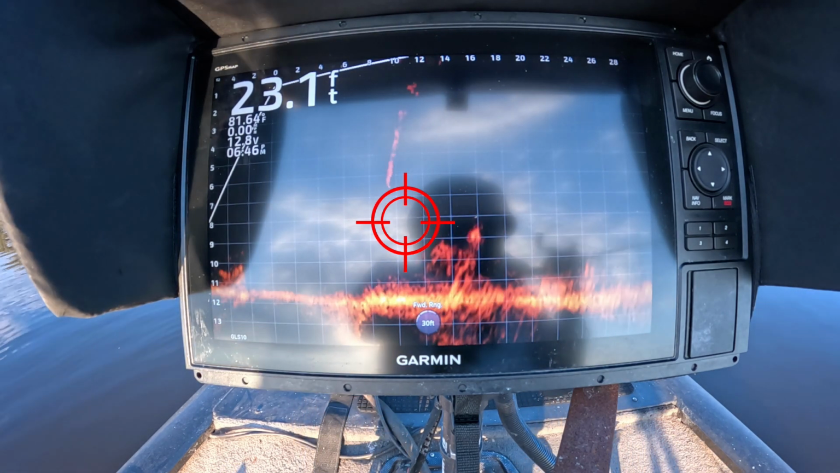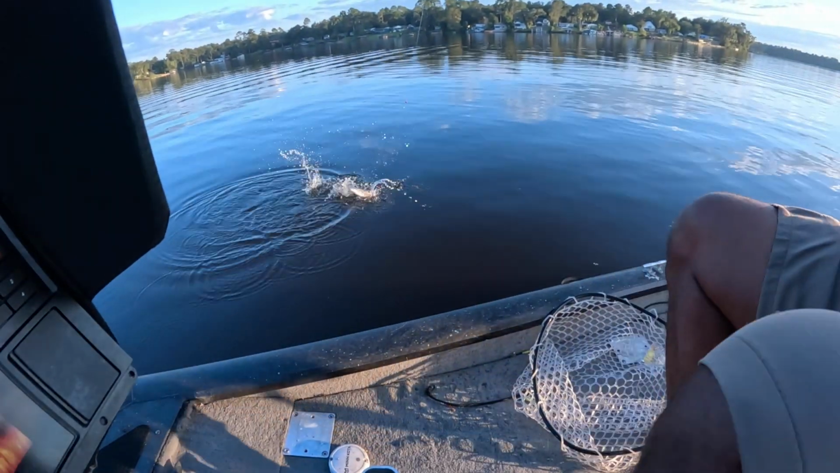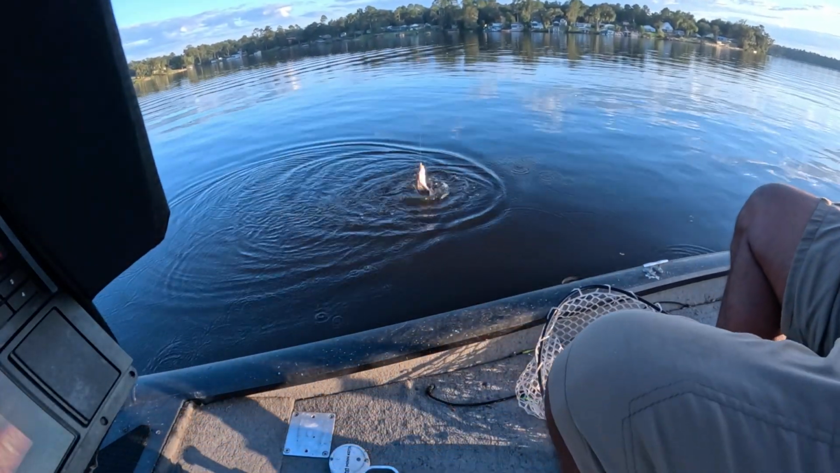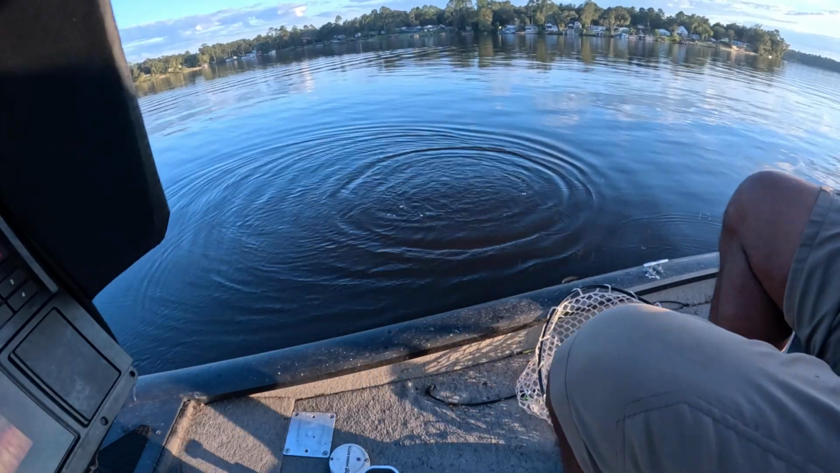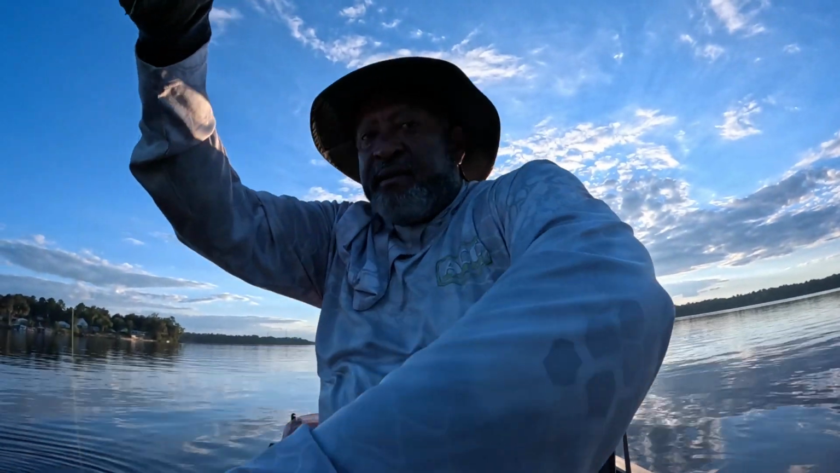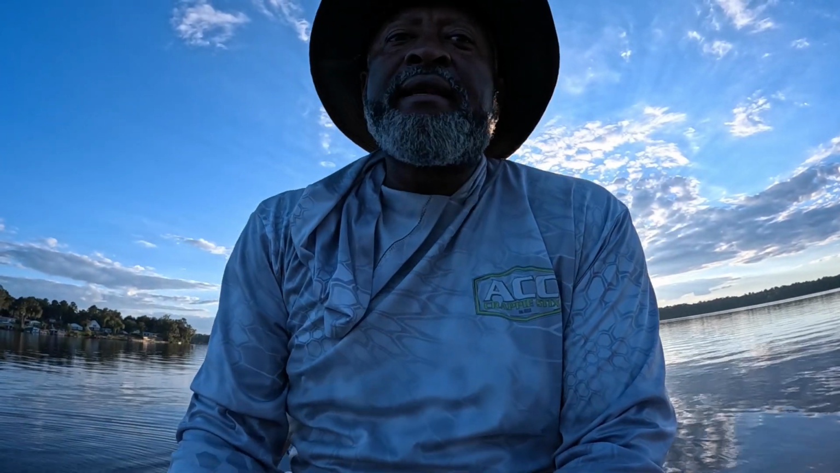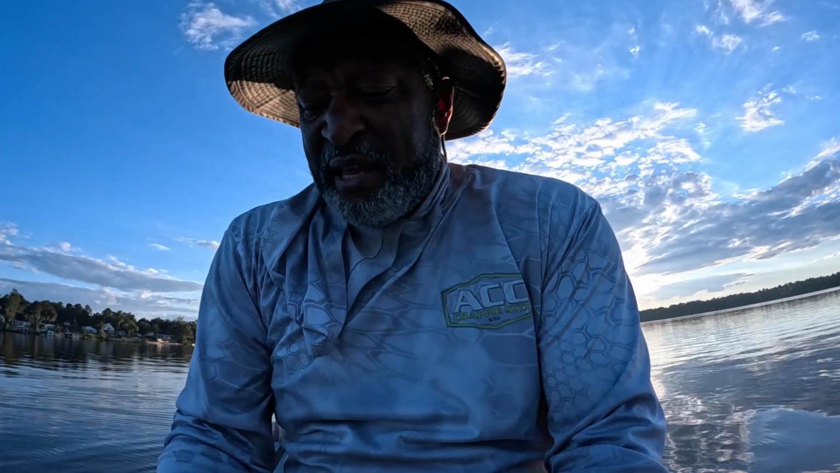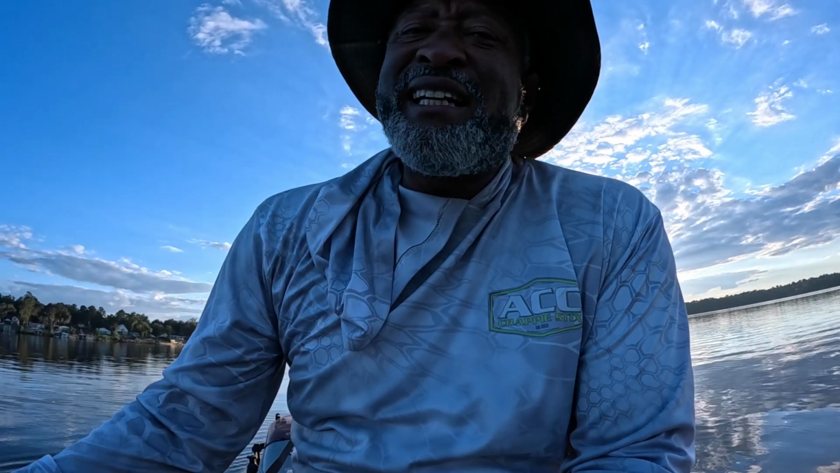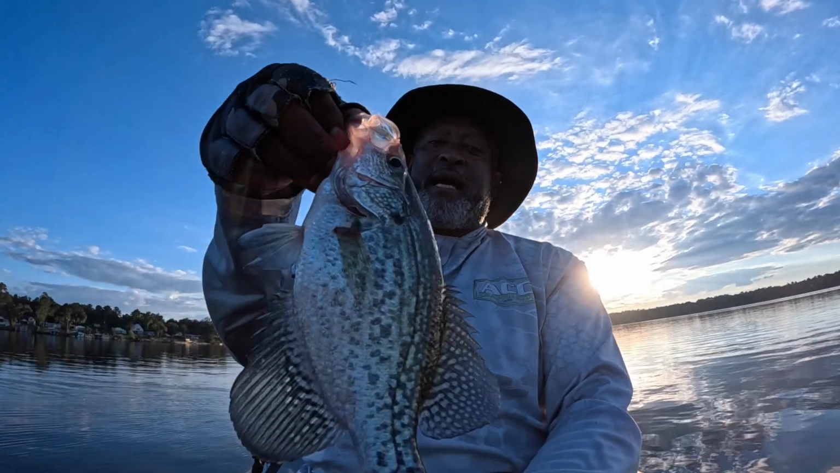Got him. Nailed him. Flying like a capeless Superman. Nailed him, folks. Now, guys, my live scope, I'm not happy right now. I got this, the LVS 32. I don't know if it just looks bad to me because I got used to using the LVS 34 on the pontoon boat, but I got to get rid of this 32 and get me a 34 to go on here. So I'm just trying to do the best that I can with what I got.